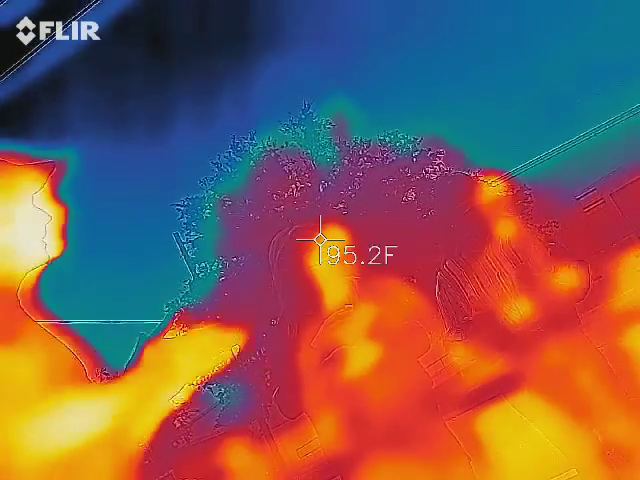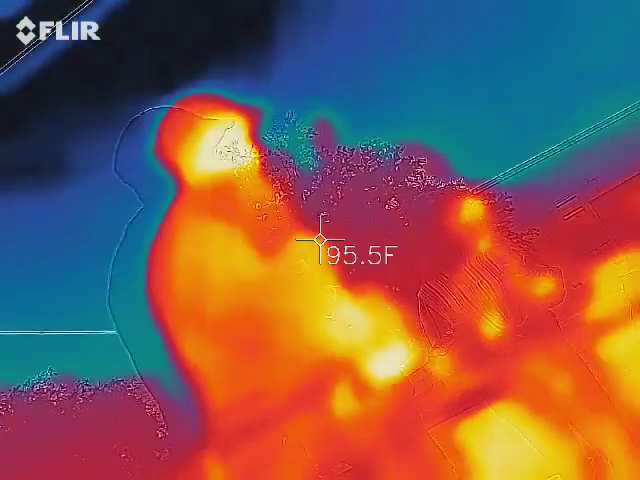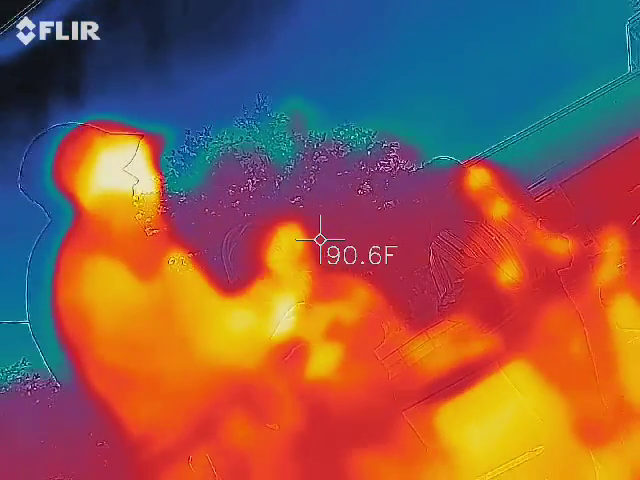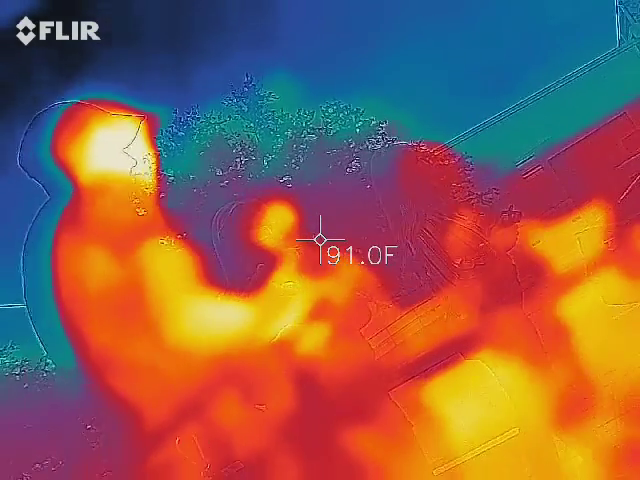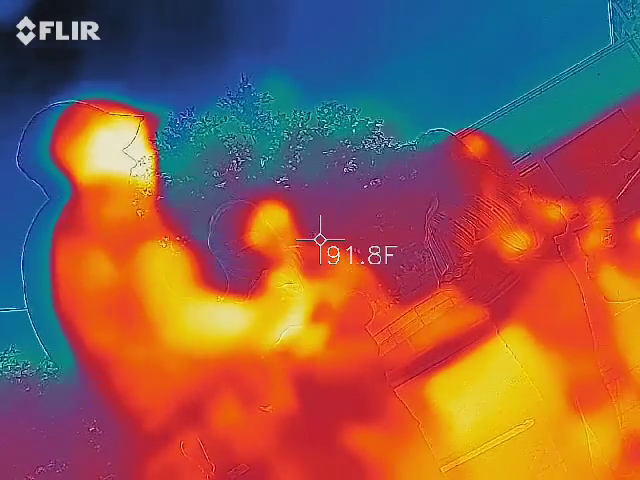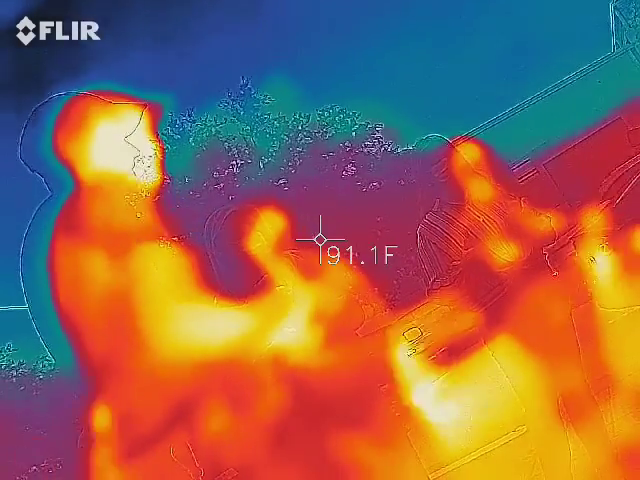What's that? Why does it change? Probably because the building that you're sitting on is haunted. What's it doing? It's going to go crazy, especially near that window.